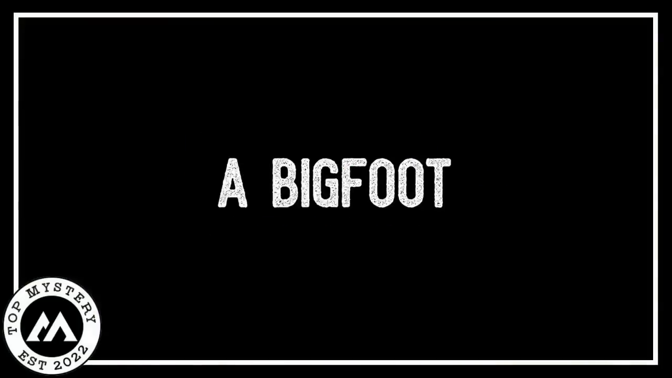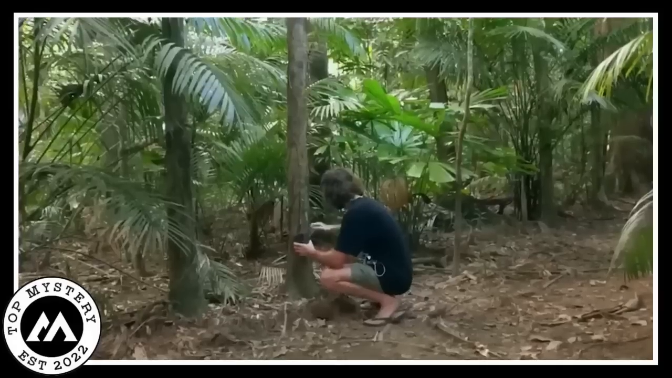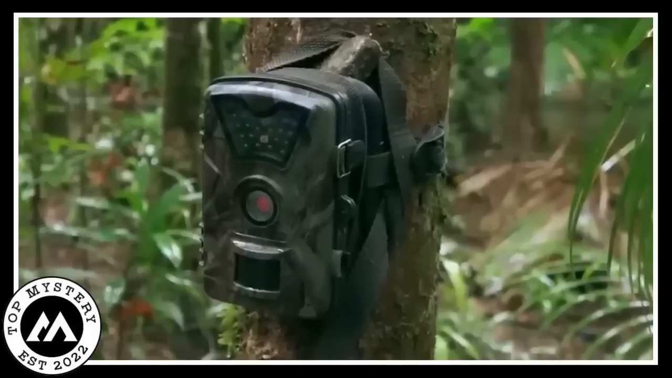A Bigfoot. A trail camera was doing its thing, innocently recording the woods, when bam, it spots something seriously creepy. As the camera zooms in, guess what shows up? Only the legendary Bigfoot, clear as day.